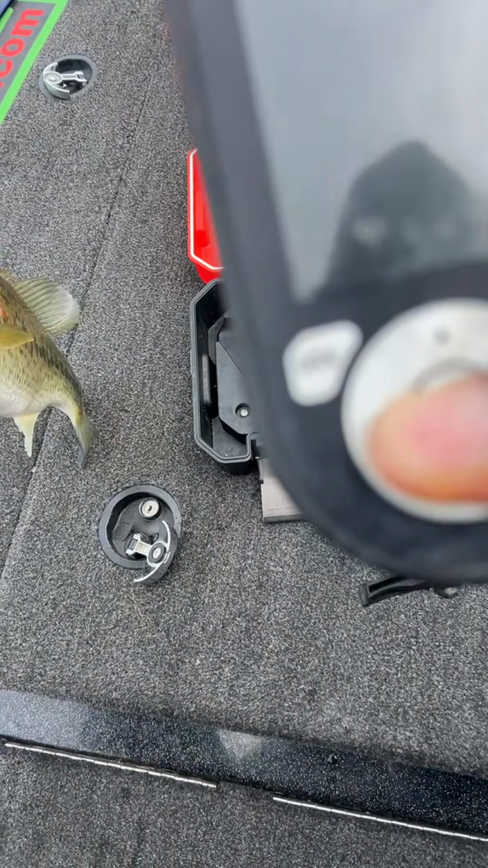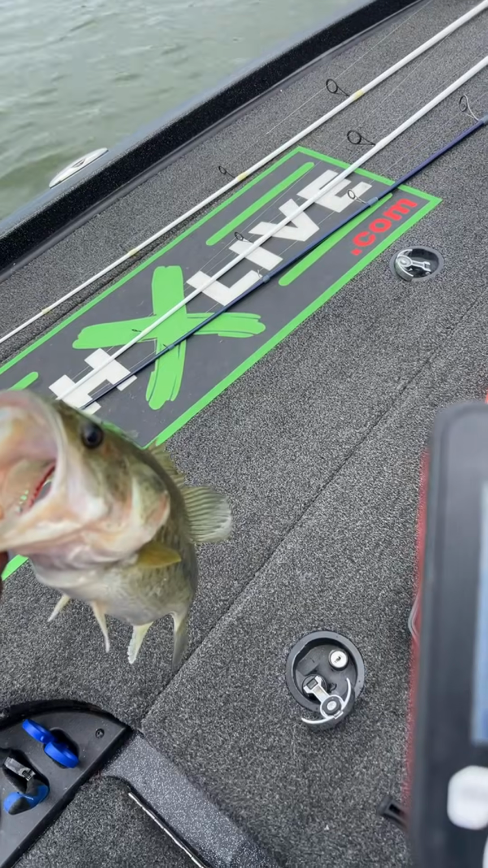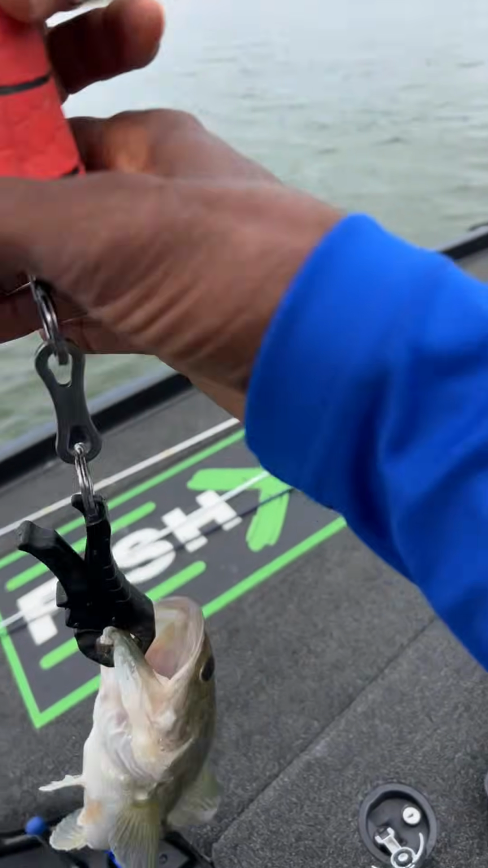Huh? Oh, goodness. Chicken Hawk. I'm going to have at least 10 pounds.